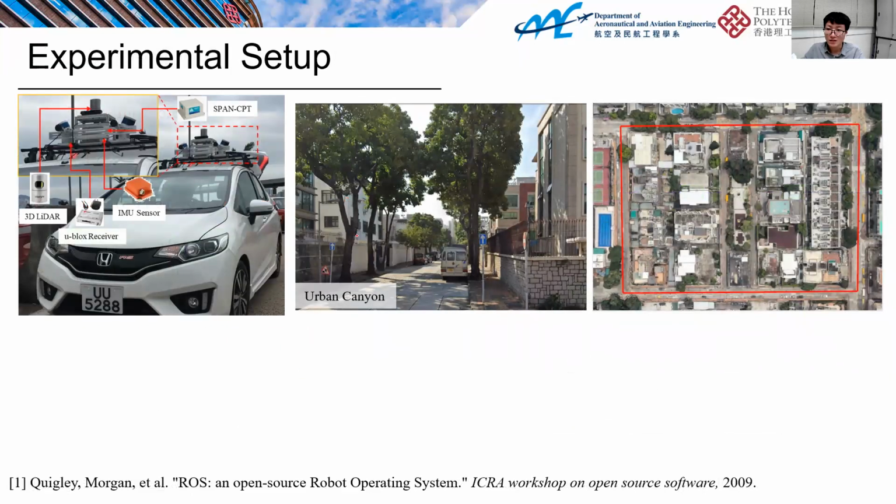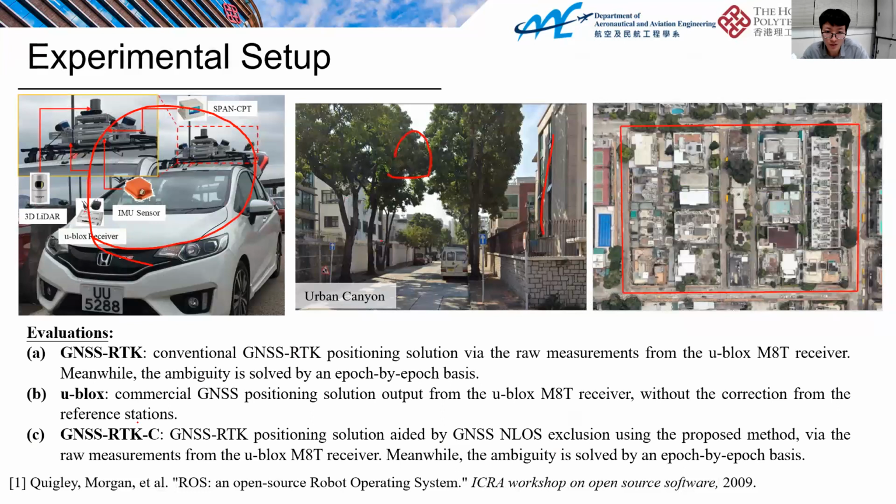Okay, the experiment is done in this kind of scenario using our experiment vehicle. We have some tall trees and tall buildings, and the trajectory looks like this. We compare three methods. The first one is GNSS-RTK. The second one is the u-blox solution from the commercial side. And this is the proposed method.